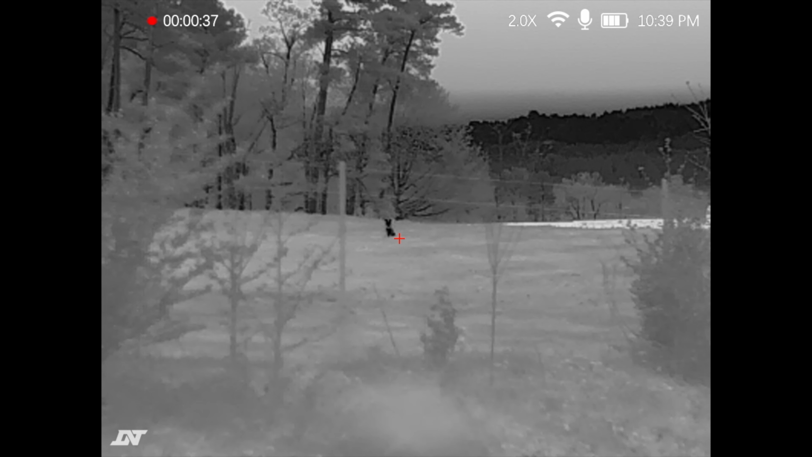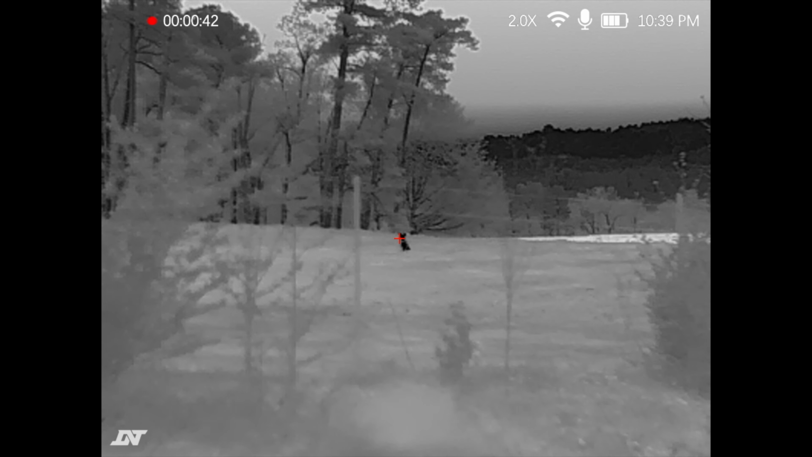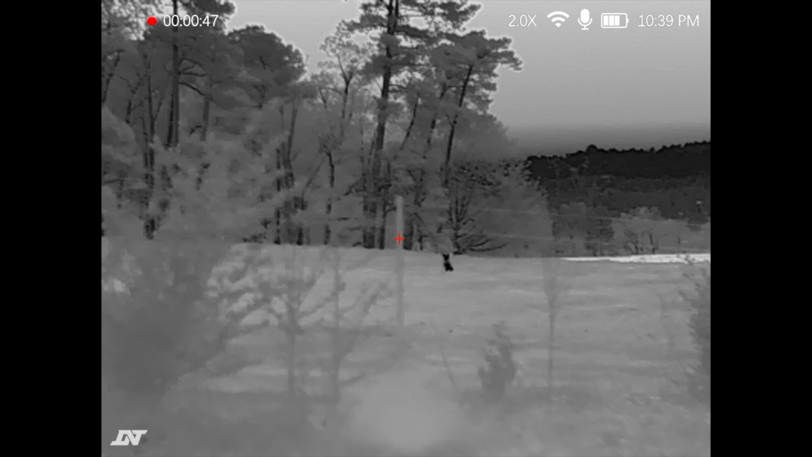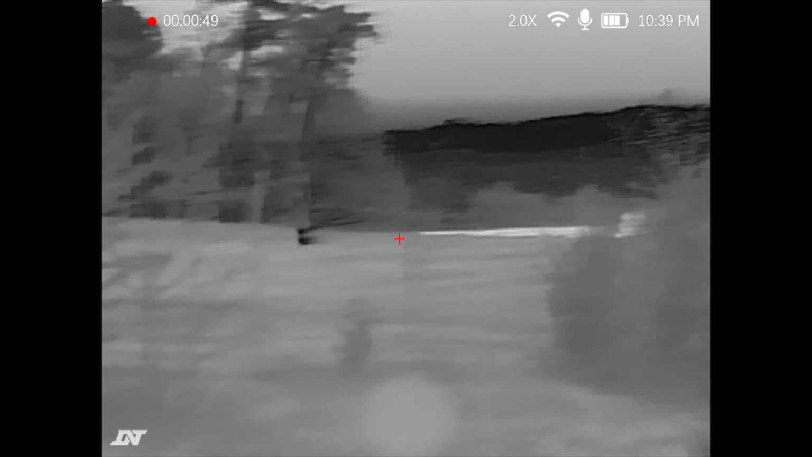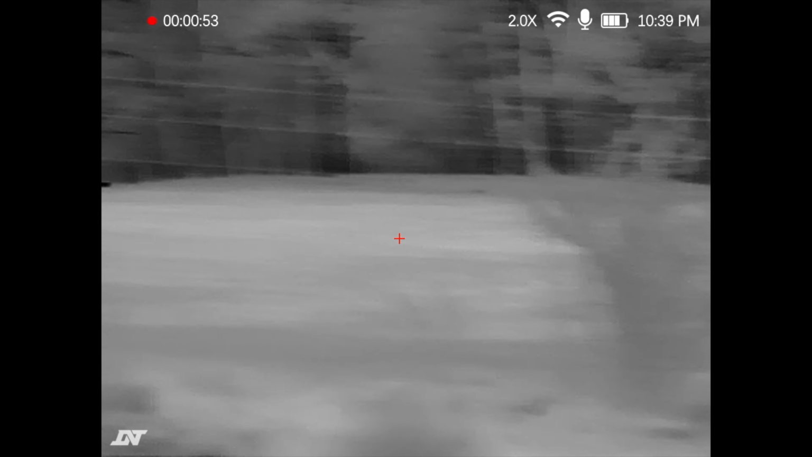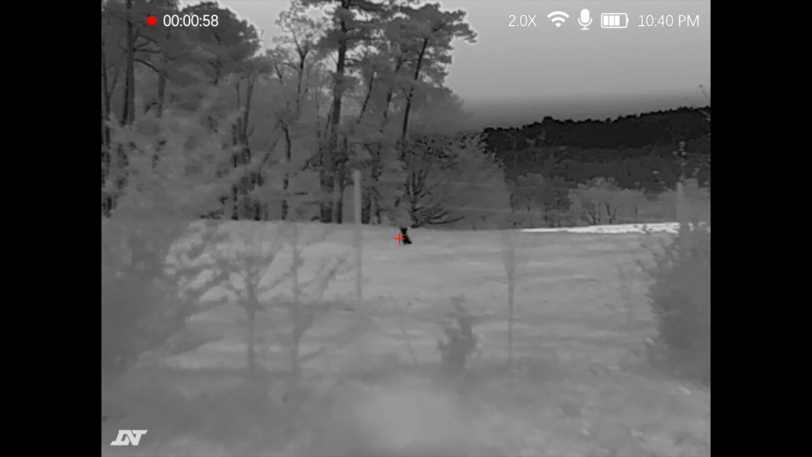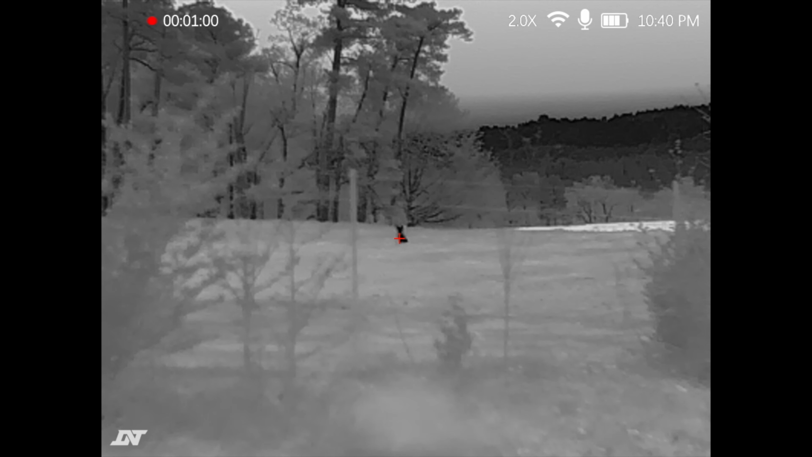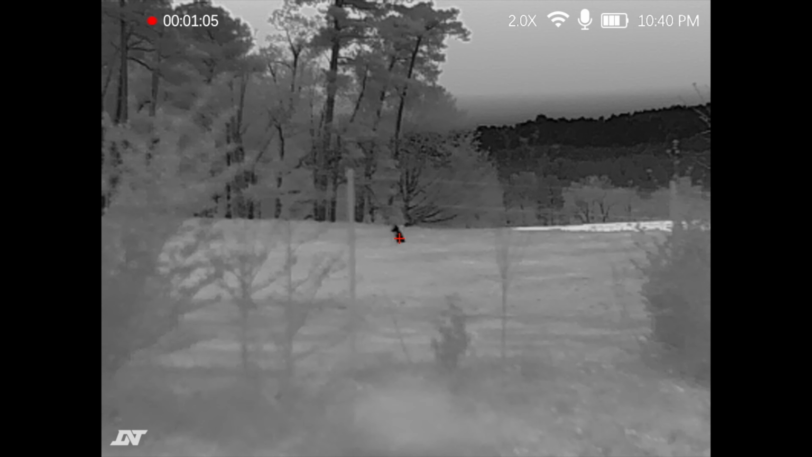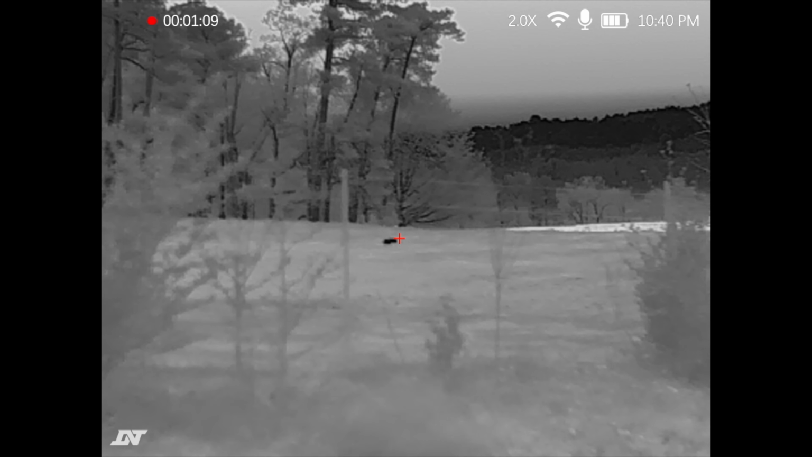Let me get your scanner. That's not the scanner. That's the scanner. Yeah. Let's see if you see any other ones. You want to take the shot? You ready? On the 1, 2, 3. Double. Good hit.